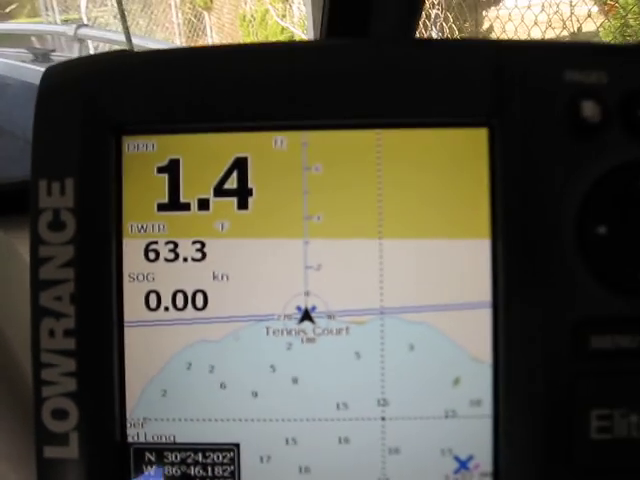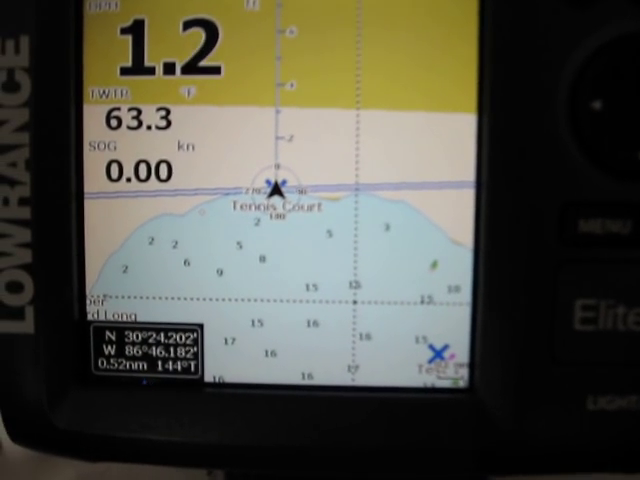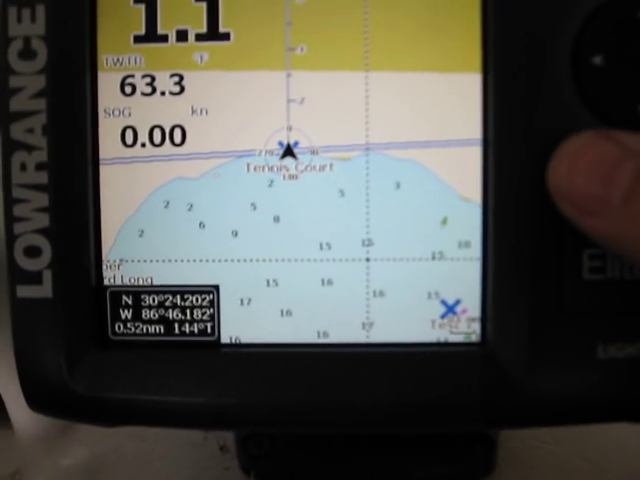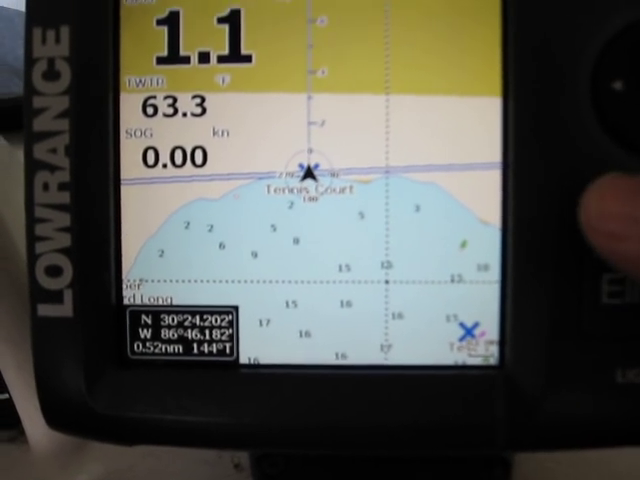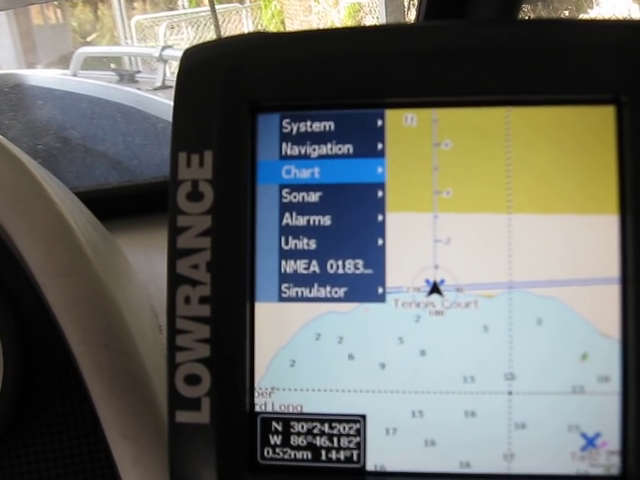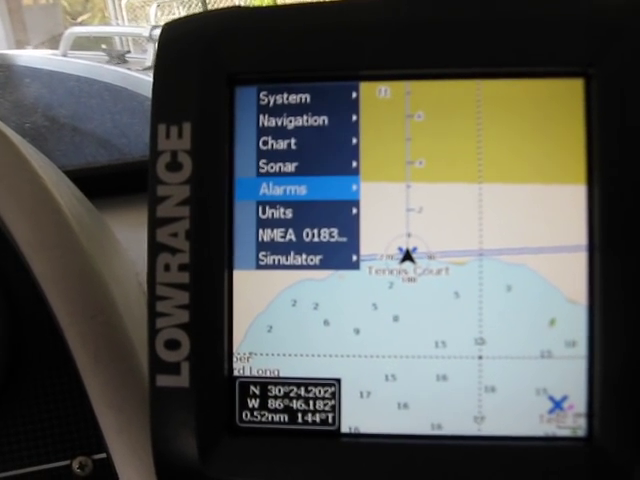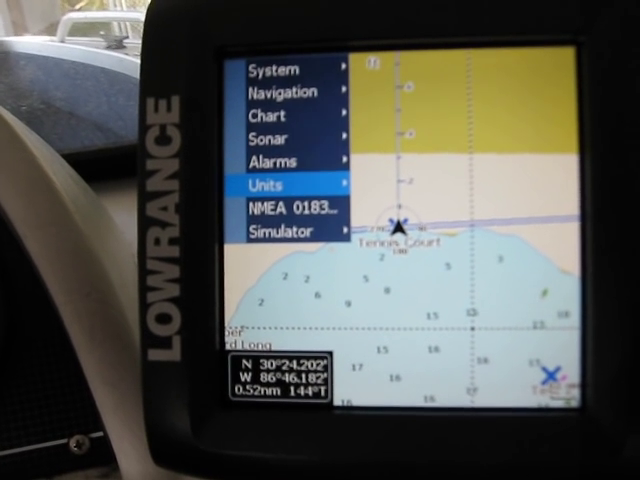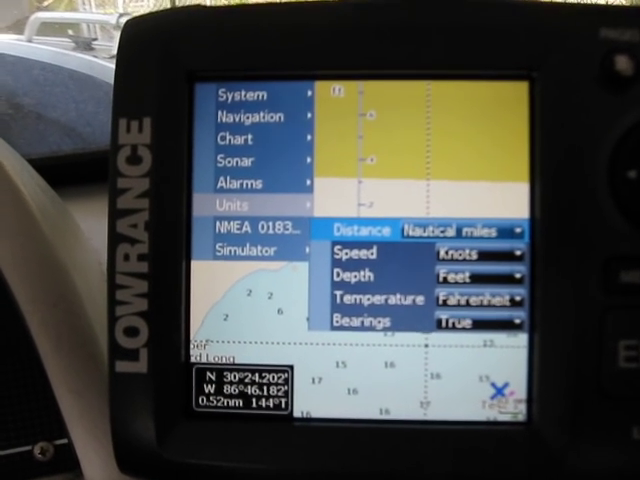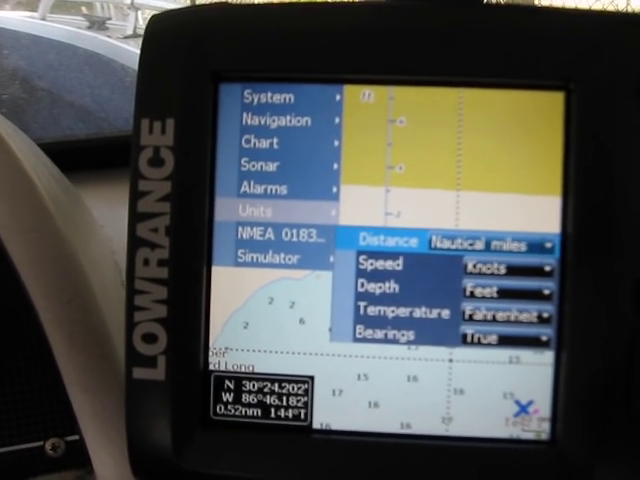So where the quit key is on the Garmin, you just hit menu again, or if you hit menu twice now, it takes you to this page right here, the system key. That takes you to the alarms, the sonar, and the units. Hit enter there. I've got it in nautical miles. A nautical mile is approximately 2,000 yards.